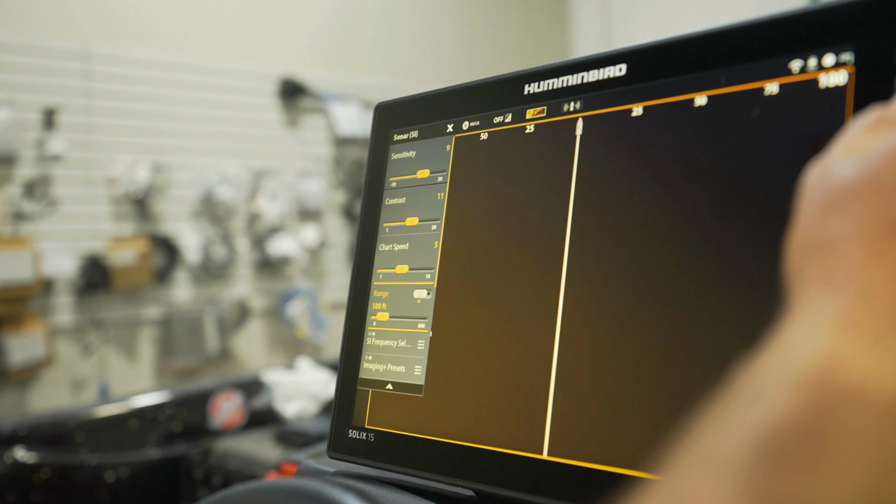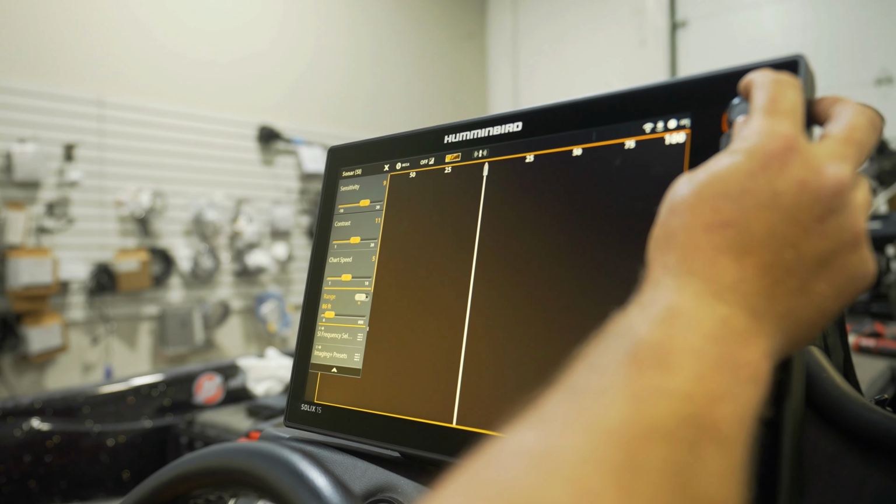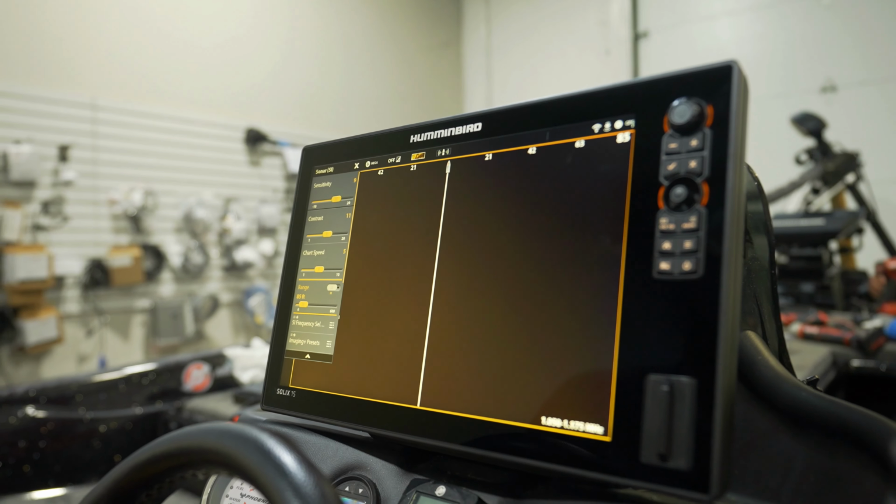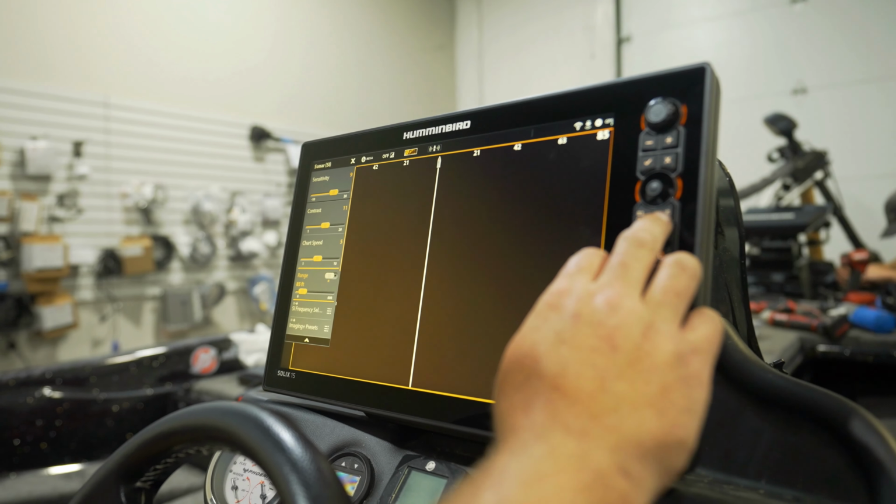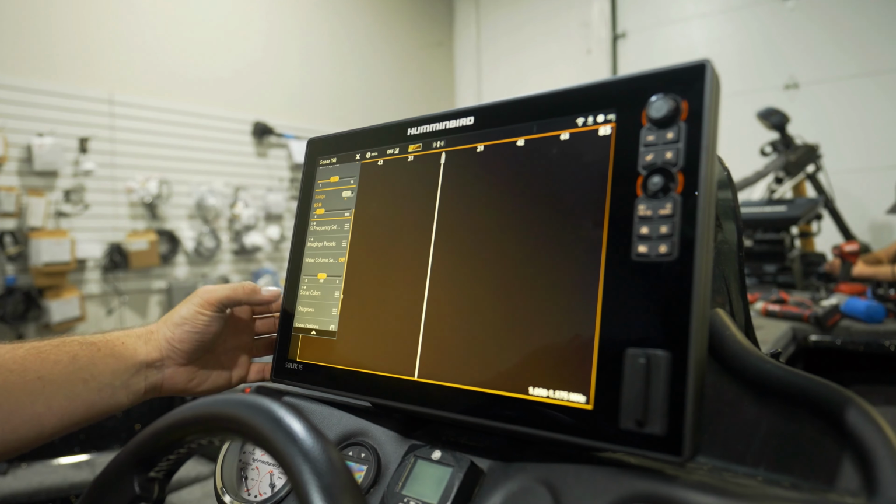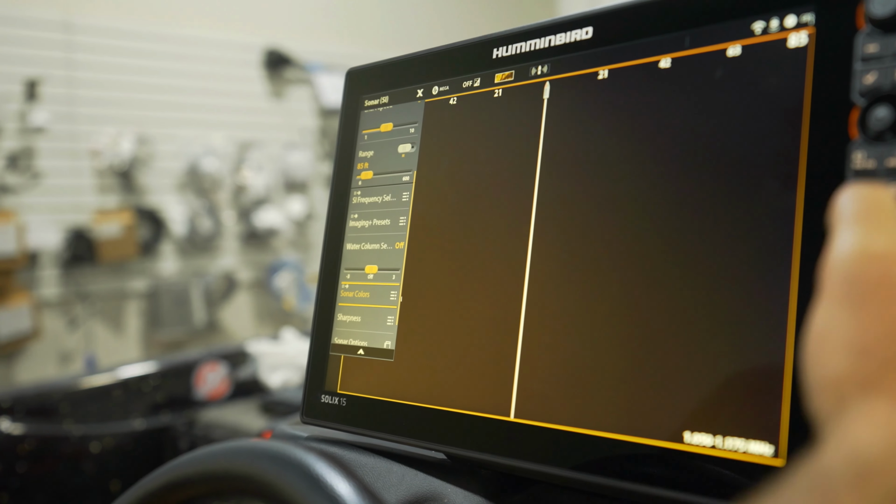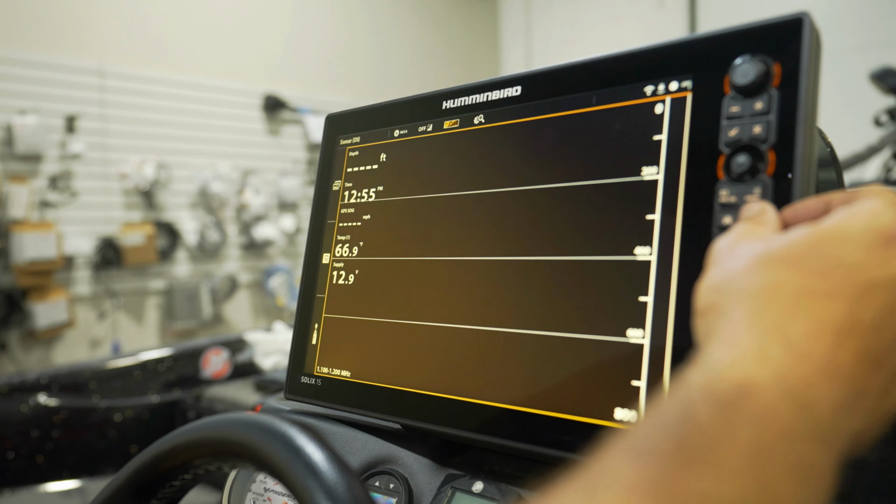And then range for side imaging in mega frequency, I like to typically run right around 85 feet. That's what I feel like is a good range to run it at. Anything further than 120 feet, I'm probably going to flip it over to 455 kilohertz. As far as color palettes, it's totally up to what looks good to you for the eyesight. Generally 2 or 3 is what we like to run for birds, and that's the same for down imaging as well. So we're going to go to down imaging.